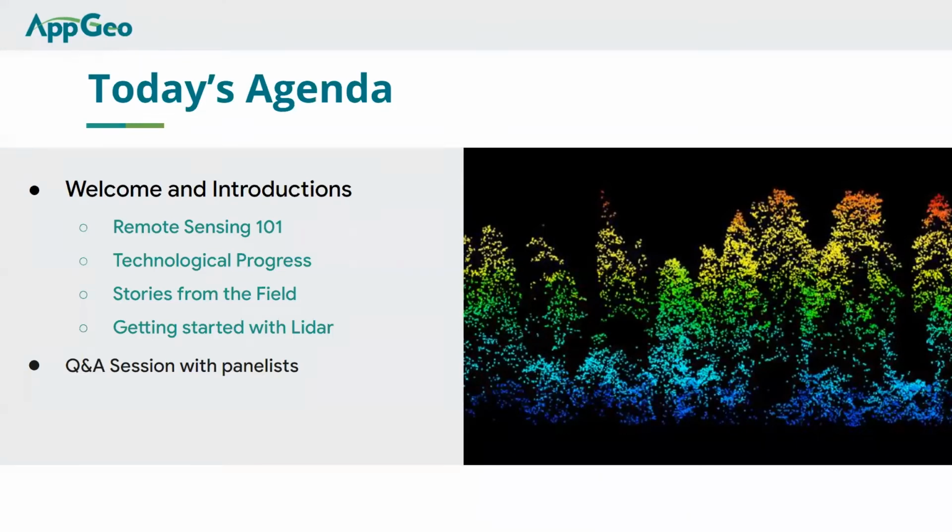And we're going to wrap all this up in some interesting stories from the project work that AppGeo and Sanborn have been working on recently or completed recently, along with some ways to really apply the knowledge that you learn here today, not just at the theoretical level, but ideally in the projects that you may find yourselves involved with now or in the future. And of course, we'll have an opportunity for a Q&A with our experts on the call today.